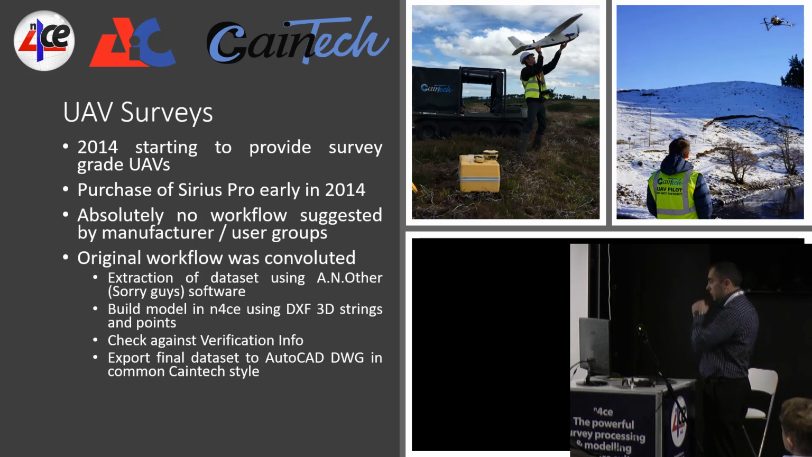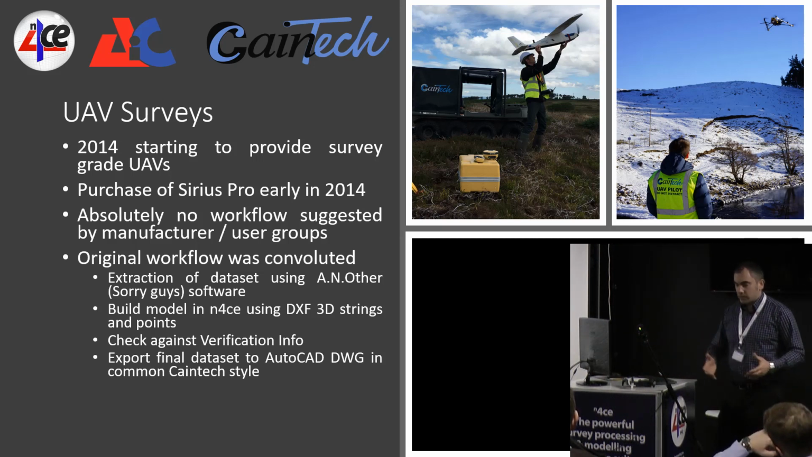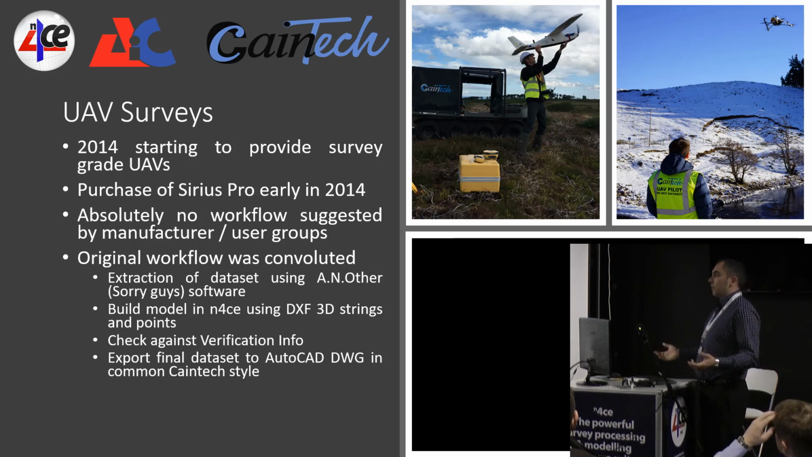So going on, I'm just going to touch briefly, well, more in depth to be honest, on the UAVs. What we found out when we bought the kit, the developer basically said, here's a box, enjoy it. So we had to then go and develop a workflow.